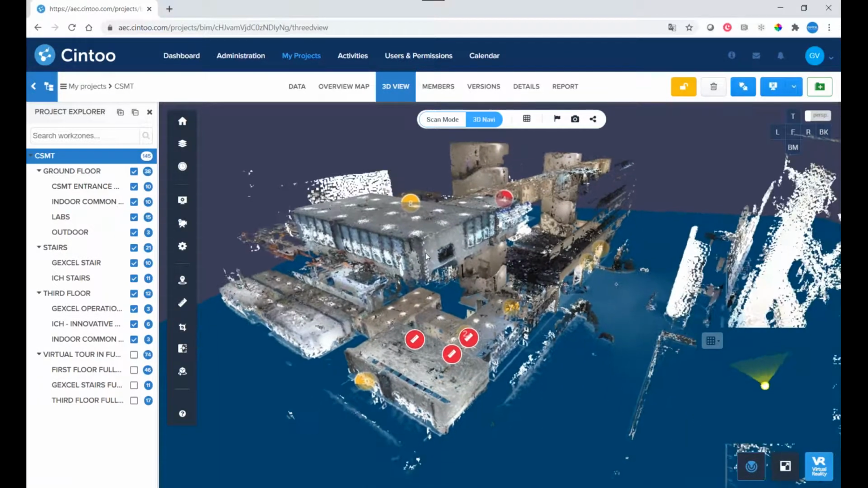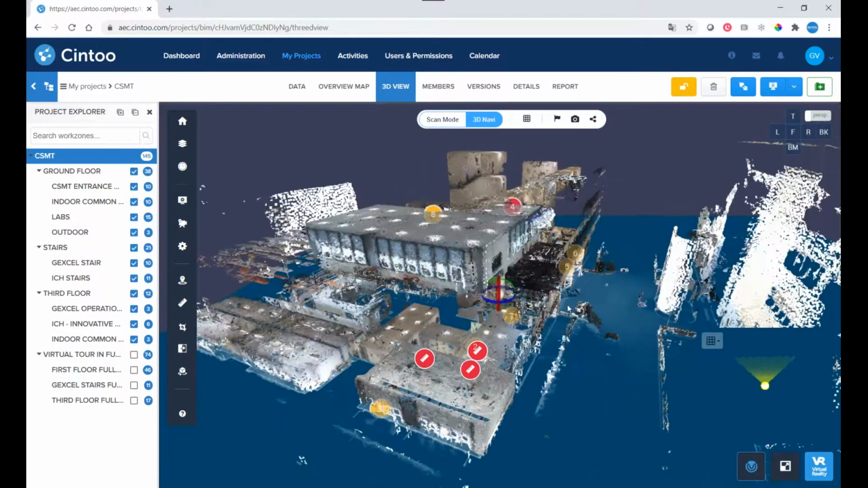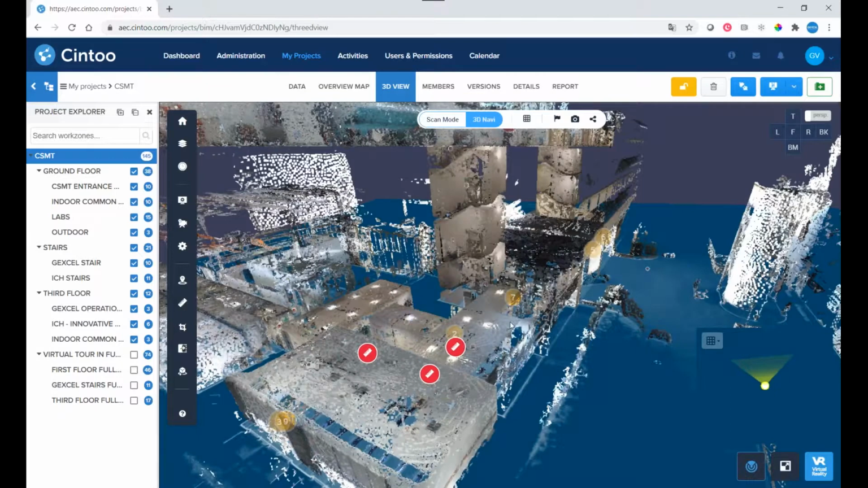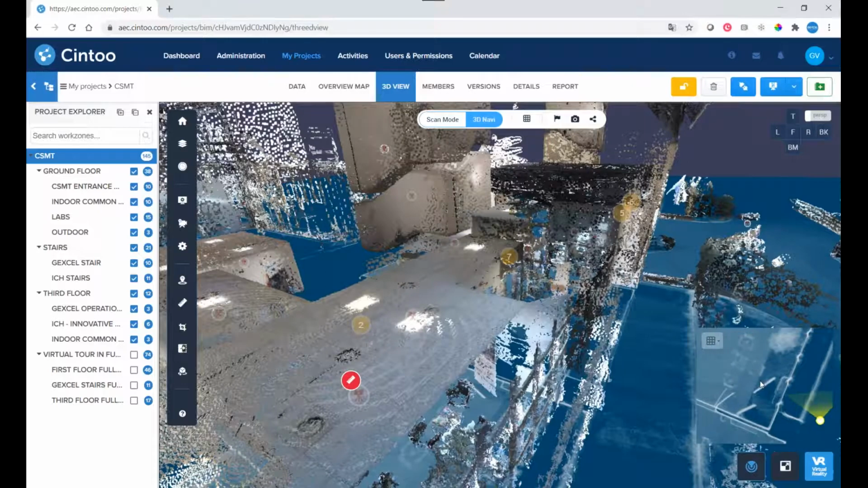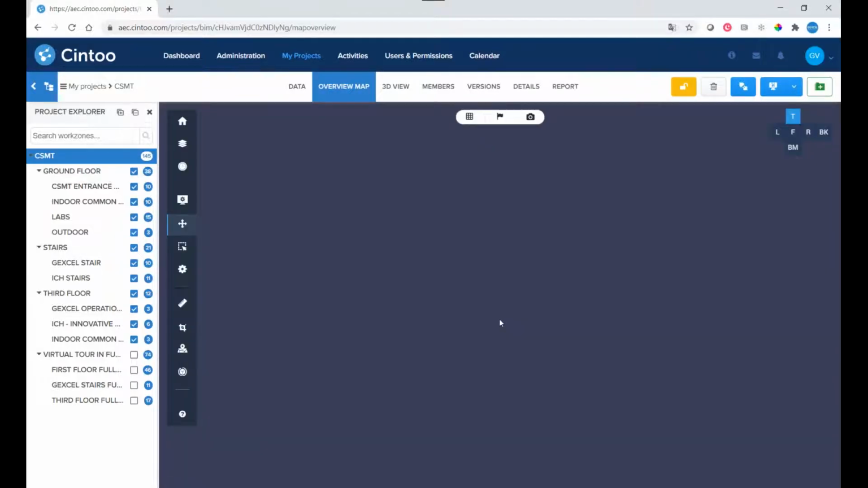So what we are visualizing now is the result of a HERON survey. So we can visualize our project in 3D, okay? We can always know where we are because in the lower part of my screen on the right, I have the 2D view or the 2D maps, sorry, of my site. We can, of course, switch to the 2D view.